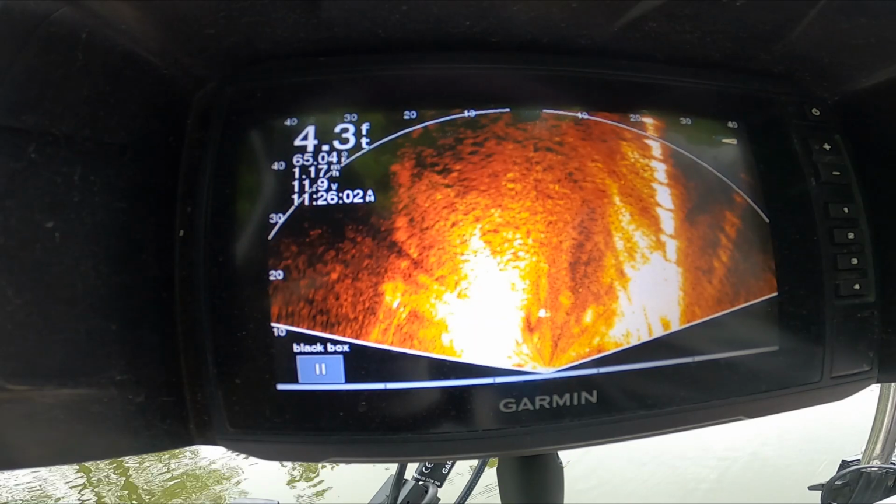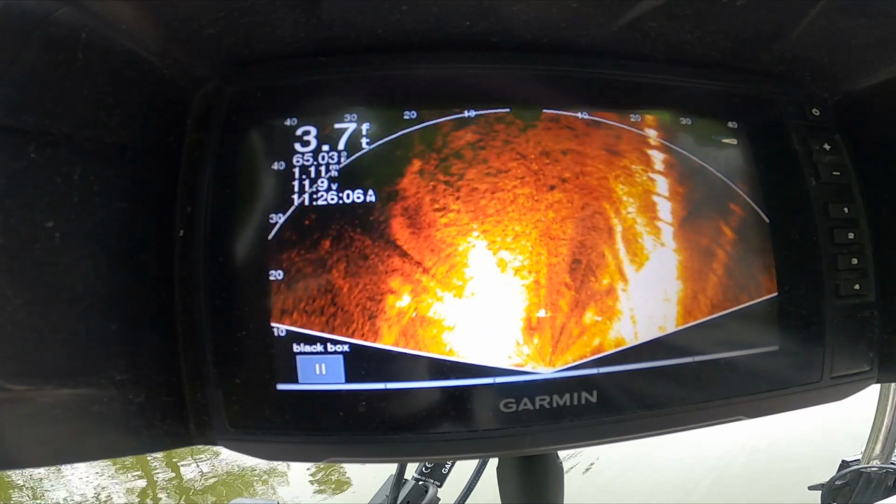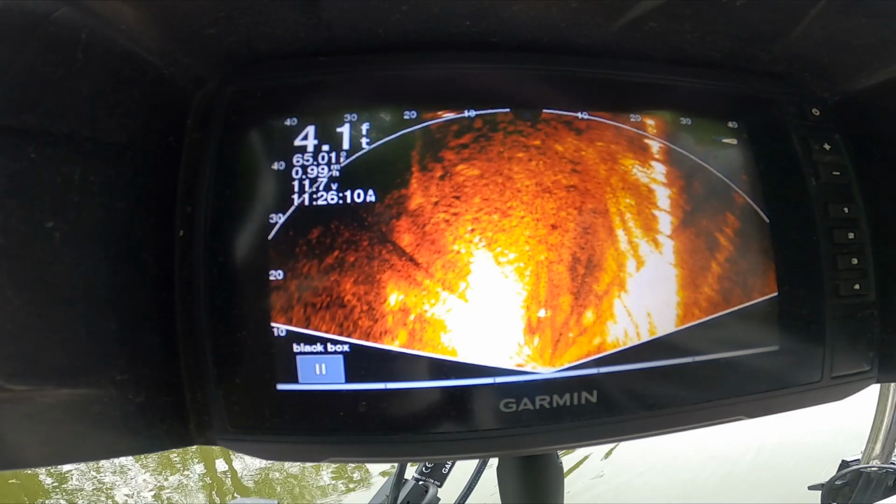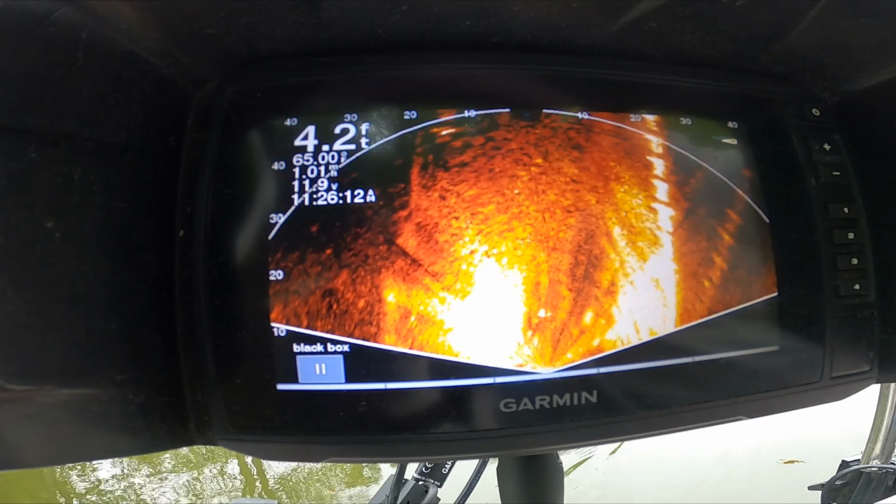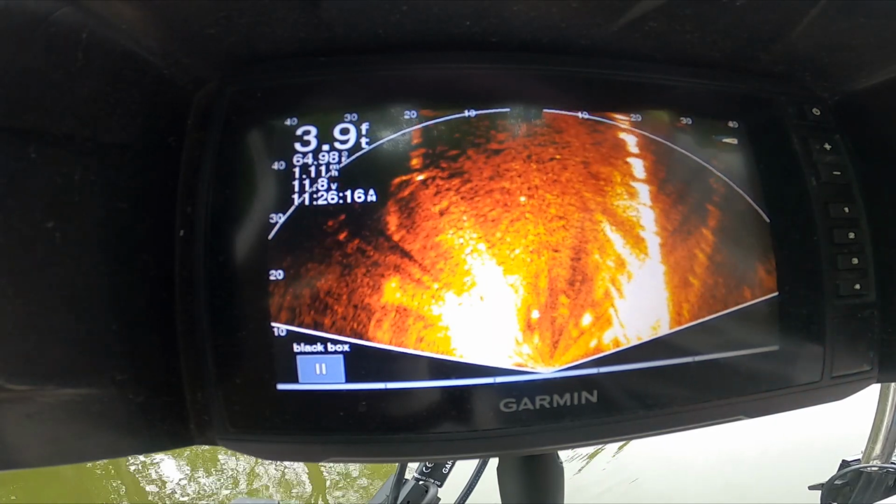I'm not seeing very many fish in here today, which is kind of what I was thinking. Well, we'll go up into the beds where I was last weekend.